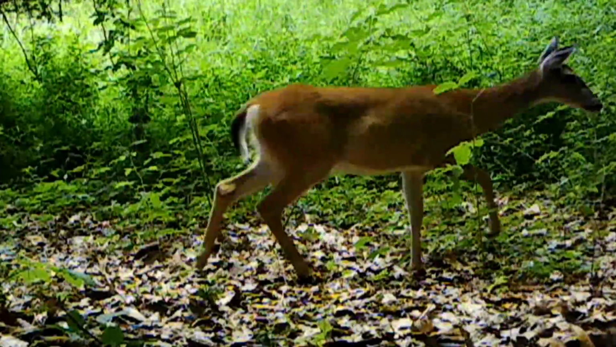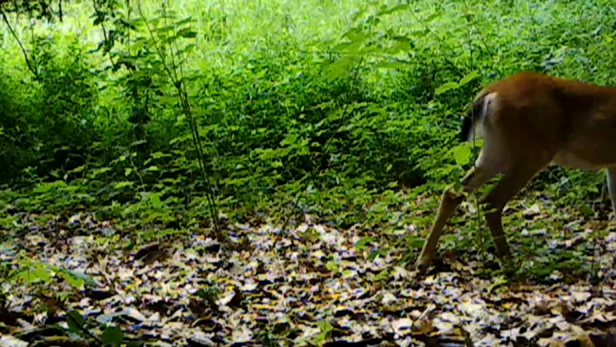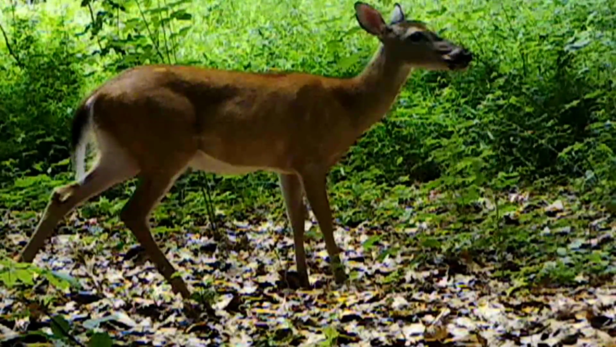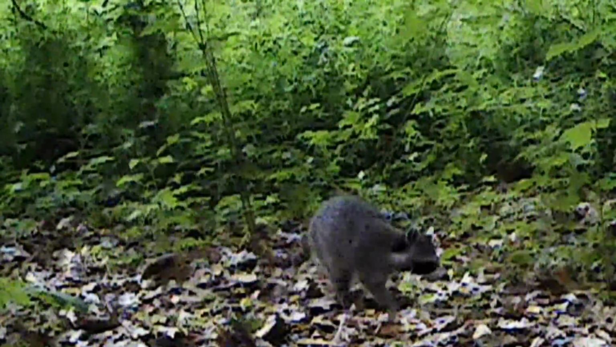But on the other camera, well, you can see the deer here in this little clearing above the pond. They love it. All the different weeds and grasses, they always eating on them, picking through. And all these other animals too, you just can't see them. And there's a coon during the day.